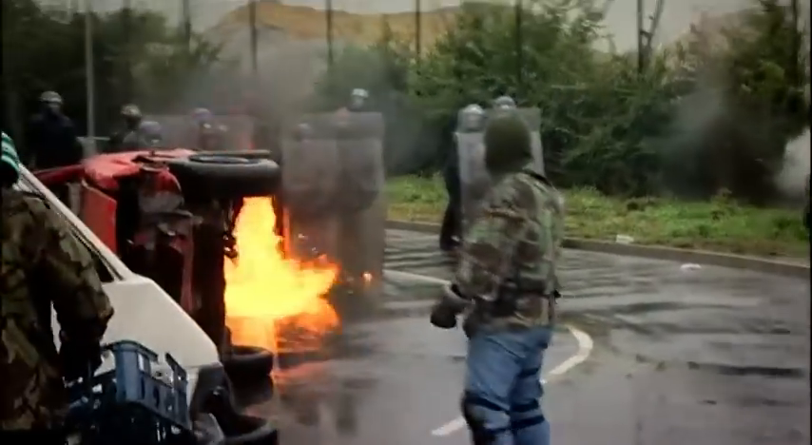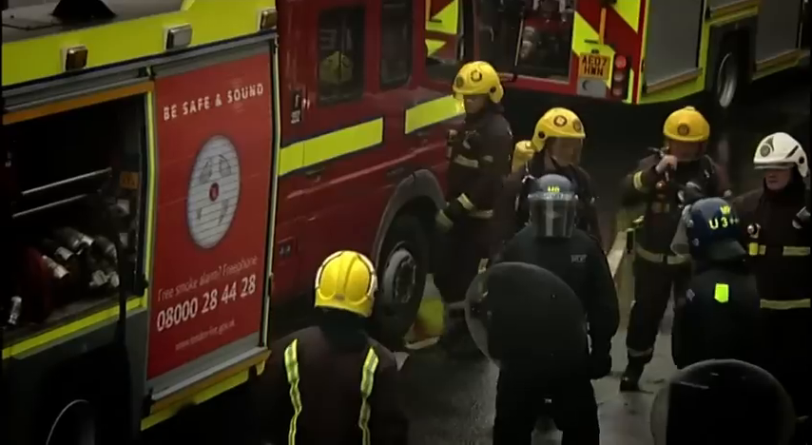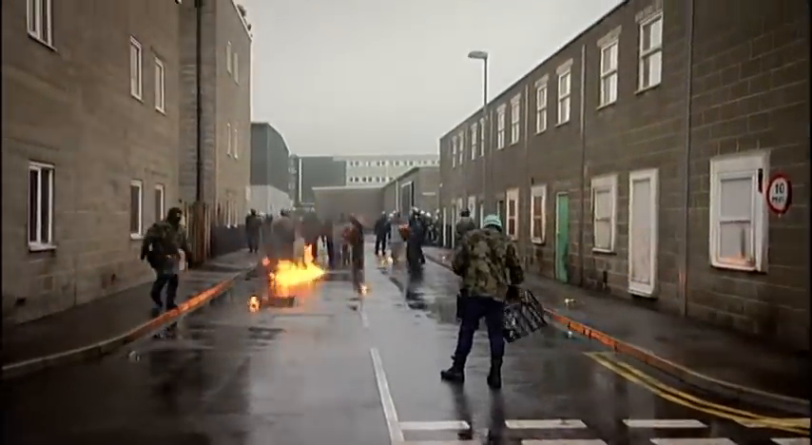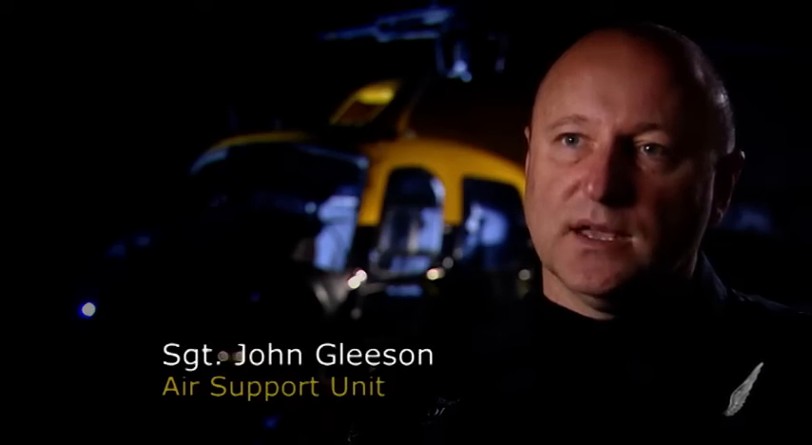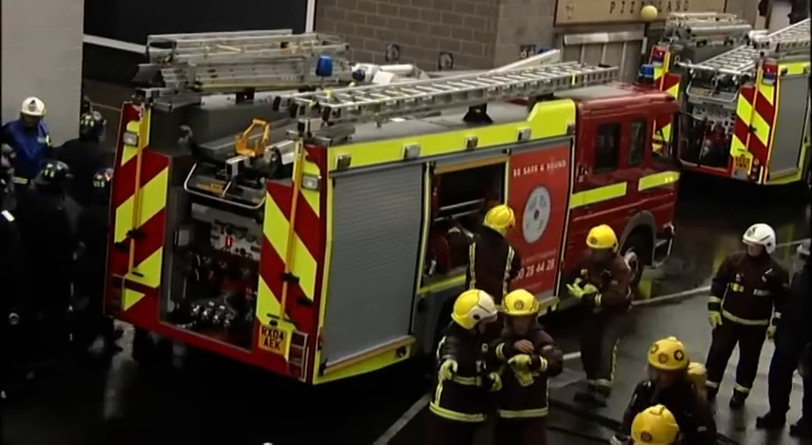For the first time since the suicide bomb attack on London of July the 7th, 2005, London's three emergency services are practicing working together during a major incident. There's a real realisation that we need to practice responding to critical incidents in London where we have to speak with the ambulance service, the fire service. We all have different priorities when we arrive at an incident such as a bomb.